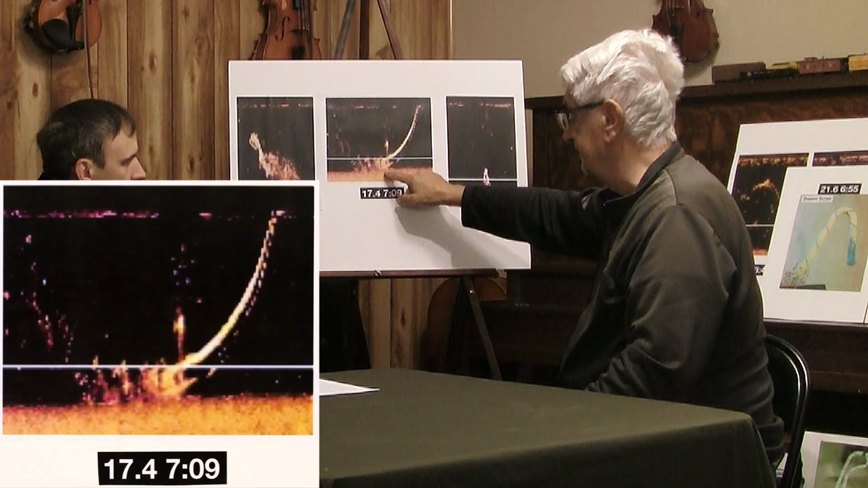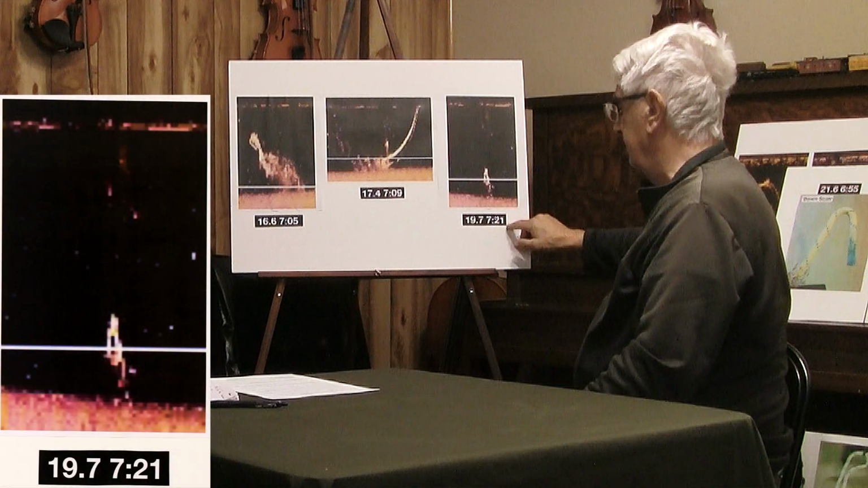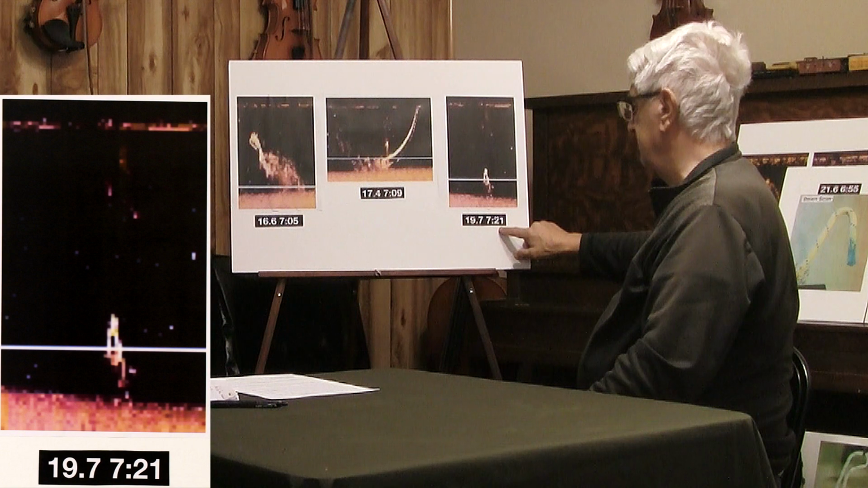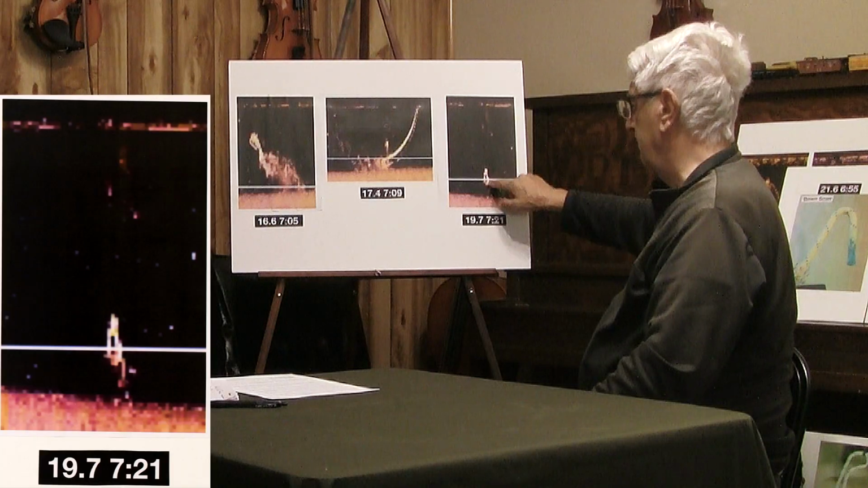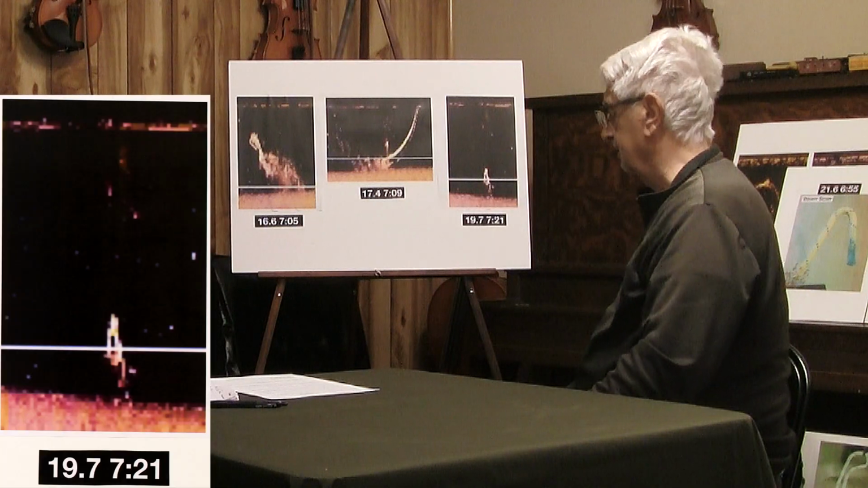I don't think it's deep enough. We might have frightened it, I don't know. But then about 16 minutes, what is it? 12 minutes, 12 minutes later, it looks like it's probably going into the ground. And I don't know, it's bent over or something. It's facing the sonar.